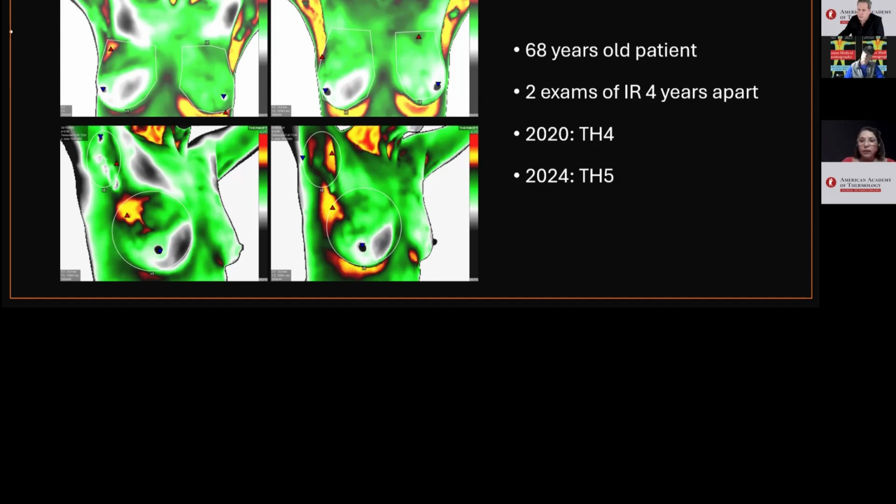This patient, referred by another physician, sought thermography because she refused to undergo mammography and was self-medicating with hormones. During the initial examination, we explained the difference between the tests, mammography and infrared vision.